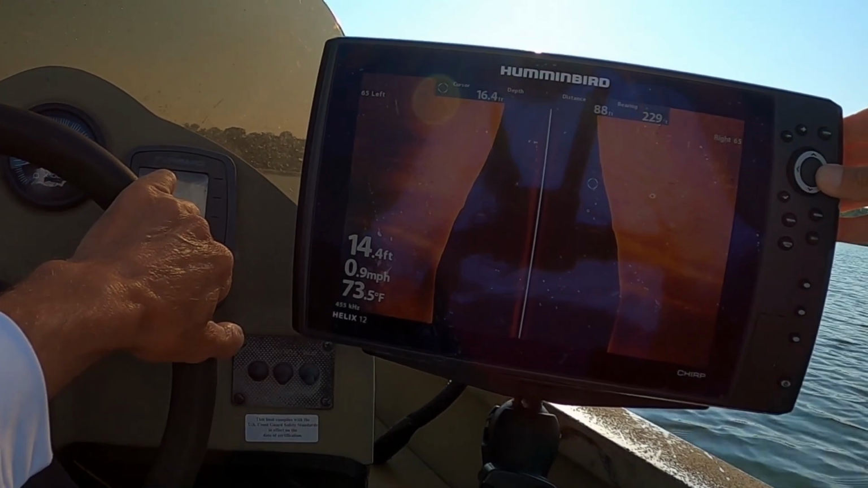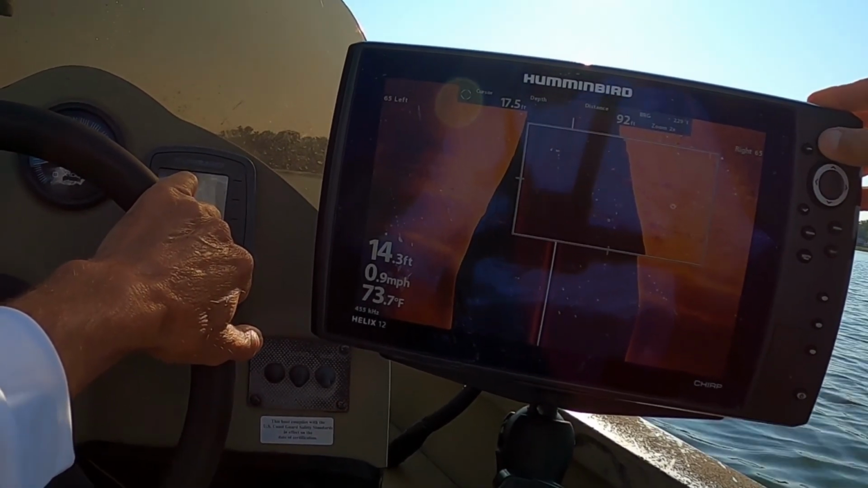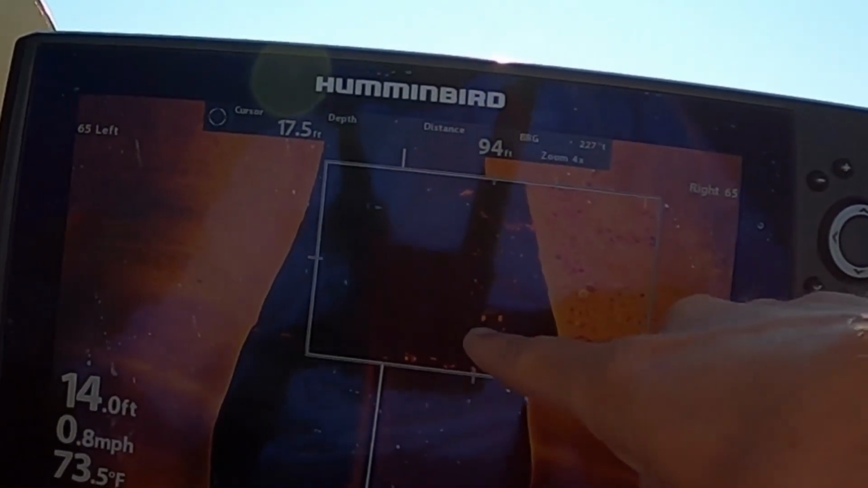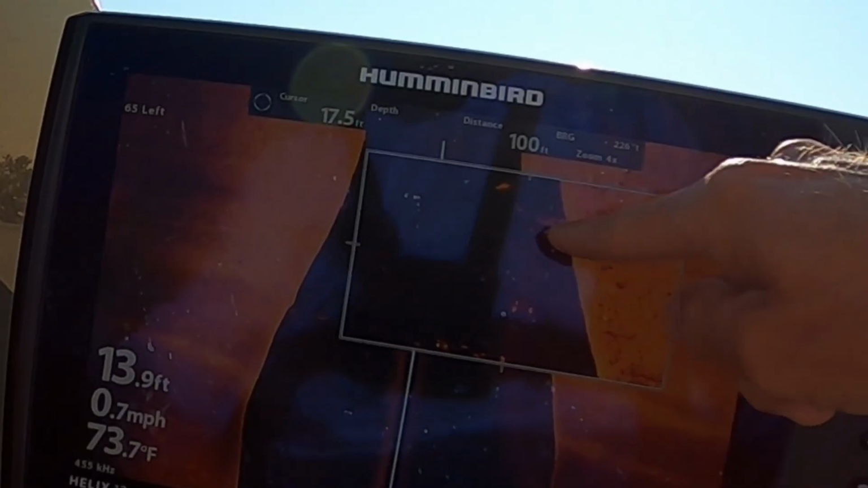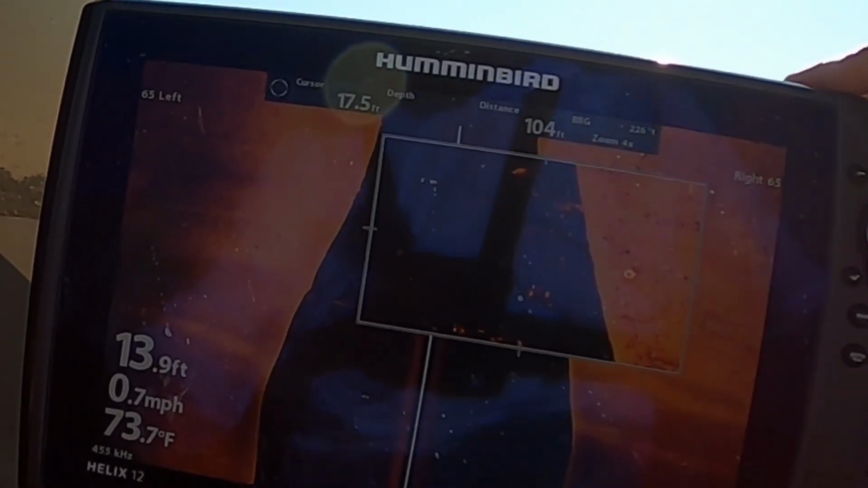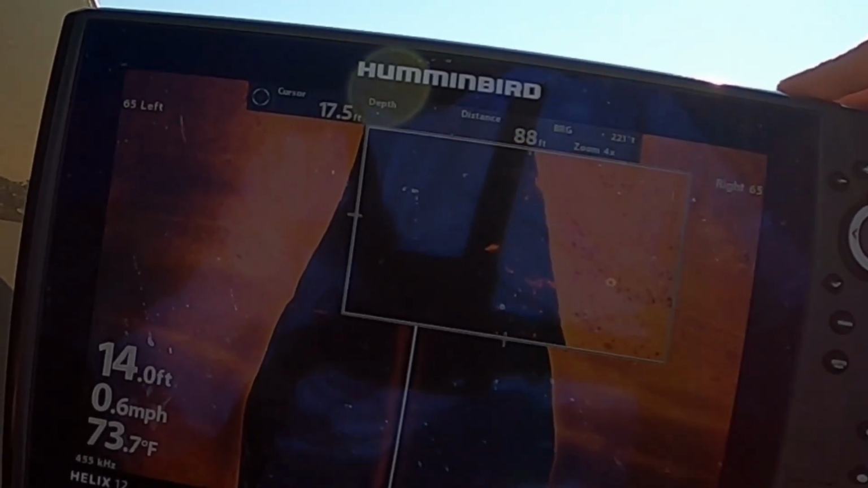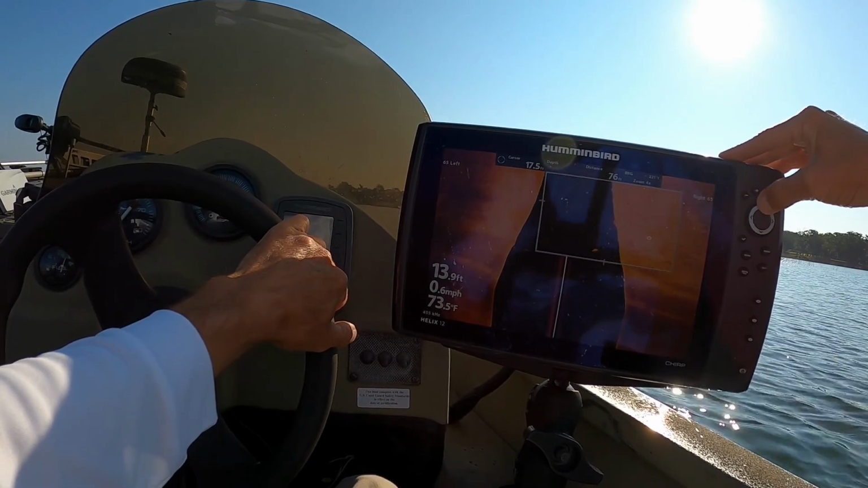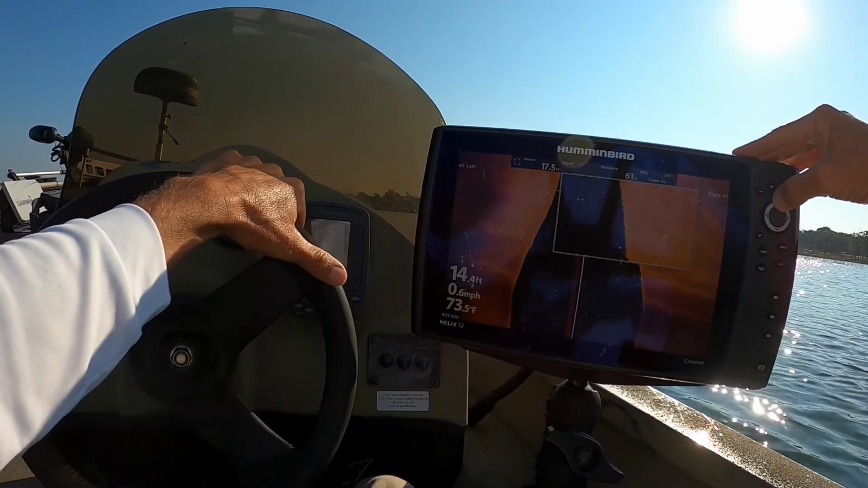Right here, can you zoom in real quick? Yeah, see, you can see this cover down here, and look, these spots all in this. There's crappie all in that right there. Looks like there might be a bass or something right there too. But you can scan over this, and man, goodness. Yeah, there's a lot of them in there. Look at that. This is going to be a good spot.